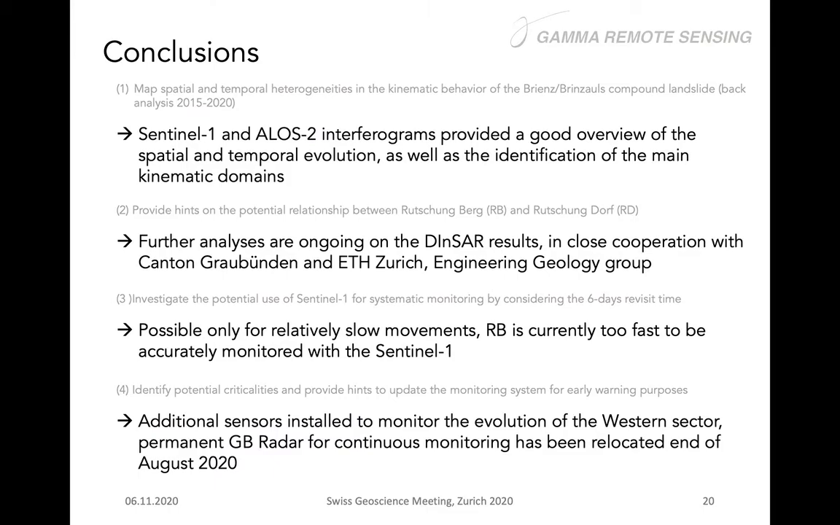To conclude, we had these 4 objectives, and the main conclusions are that Sentinel-1 and ALOS-2 interferograms provided a very good overview of the spatial and temporal evolution of the landslide. We are also doing now further analysis of the interferograms in cooperation with the Canton and also with ETH Zurich, with the group of engineering geology, integrating also information of the subsurface to better investigate the evolution of the landslide, especially the recent evolution, also to help in the characterization and maybe also in the definition of the strategies for remediation of the landslide.